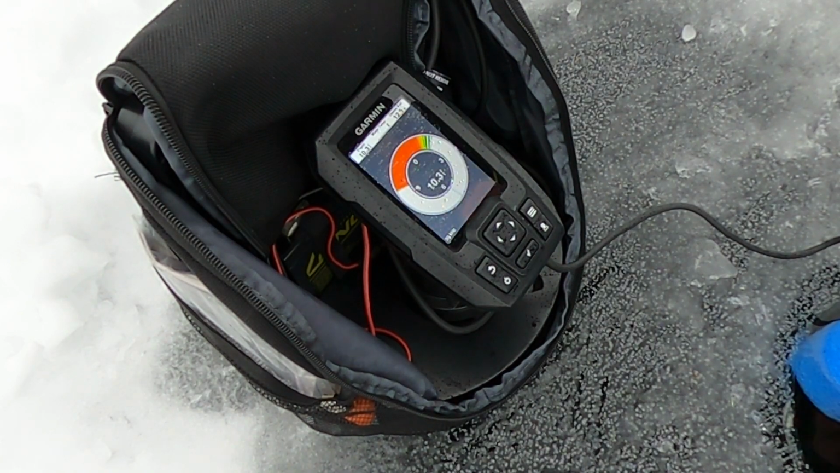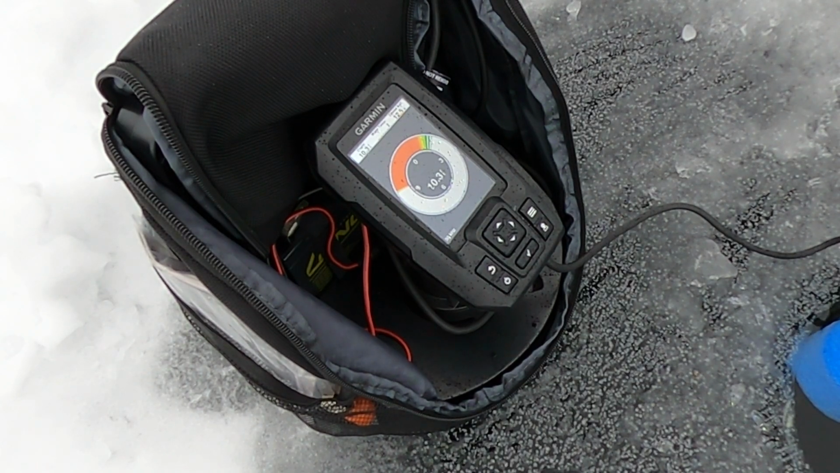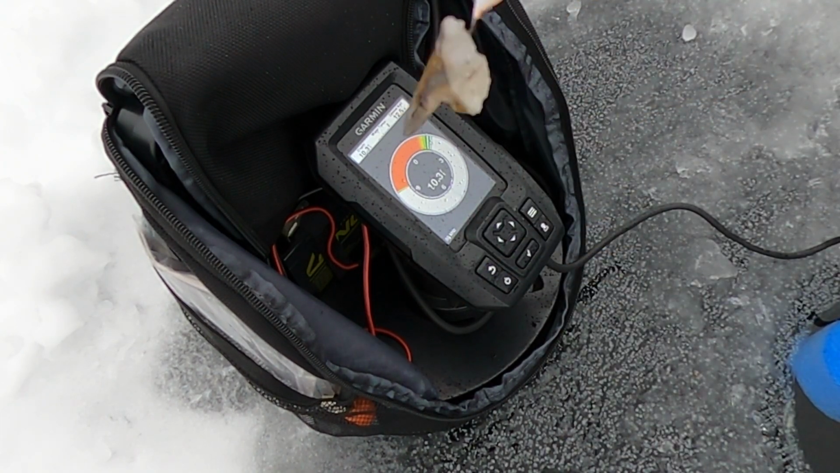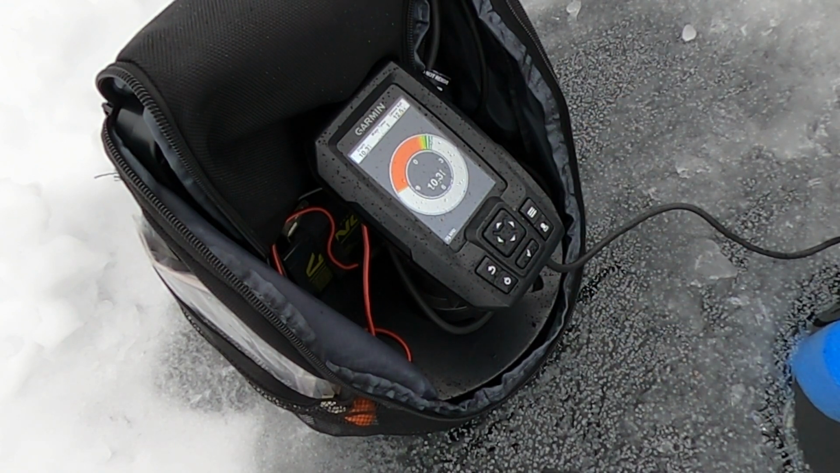There's a fish down there. Around 6 feet, something like that. Yep, got a fish. Fish is about 6 feet. So we're using this little tungsten jig head with a piece of dead shiner on it.